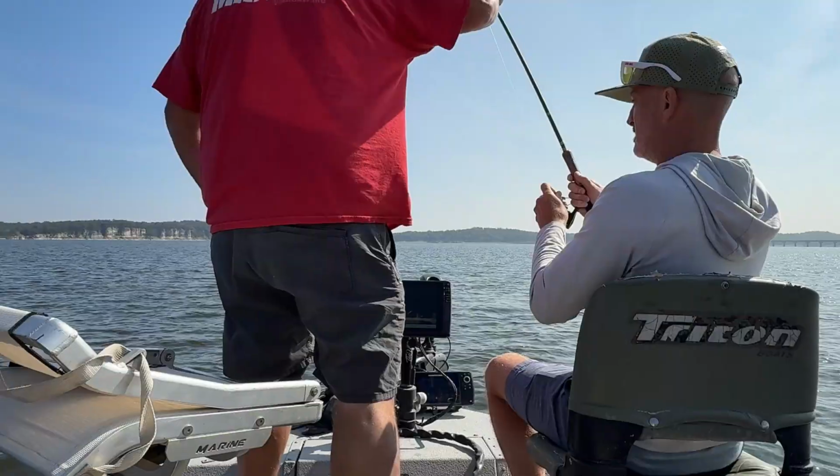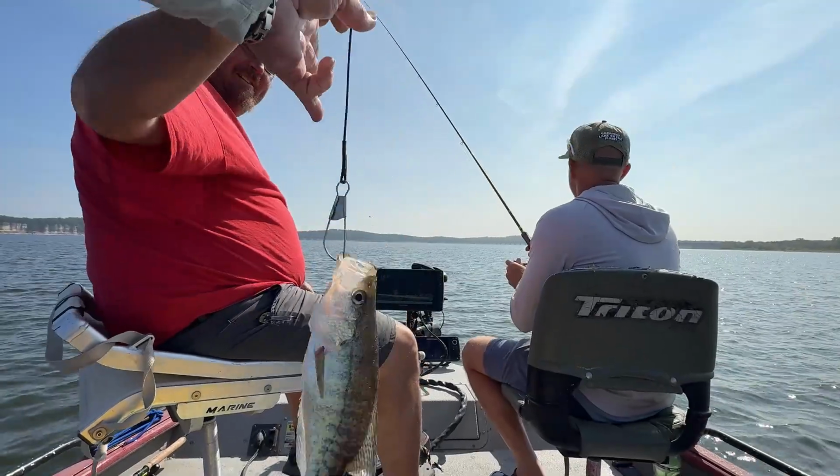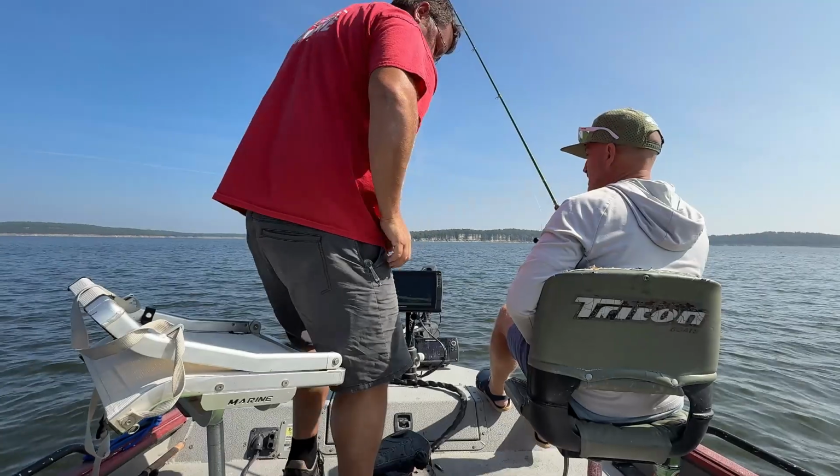So from a novice fishing perspective, if you haven't done this on your own, I would highly recommend you come out and do it with Jason, because I could sit here and do this all day. It was one after another, and we missed a few. Once you get a feel for it, and the fish are feeding, you can catch them as fast as you can drop them to them.